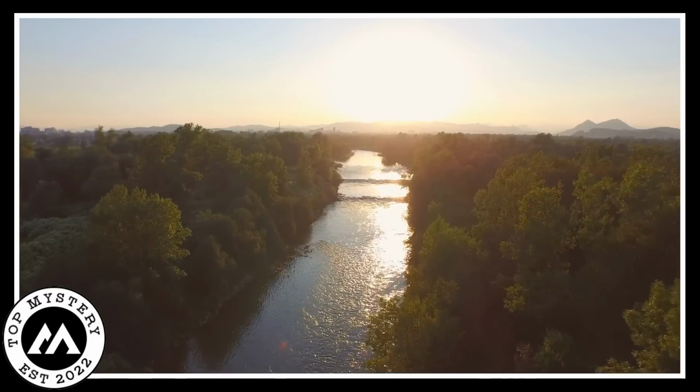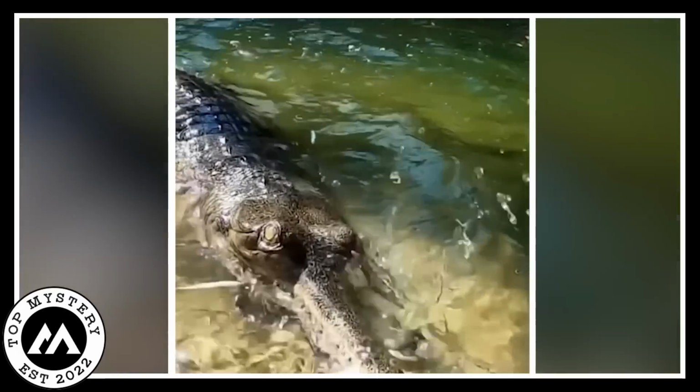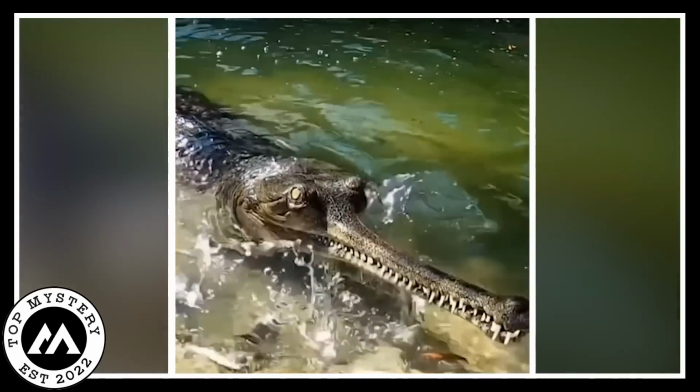The Gharial crocodile. Once upon a time, there was a river where something amazing happened. A magical box with an eye. A camera captured a Gharial crocodile having a grand feast in the water.